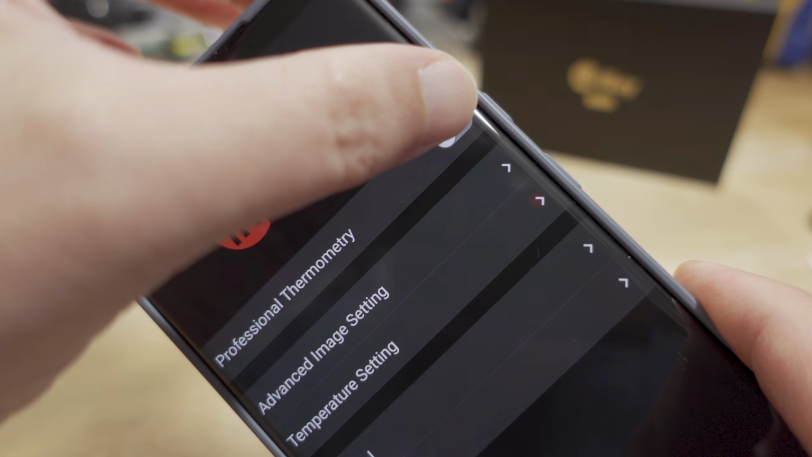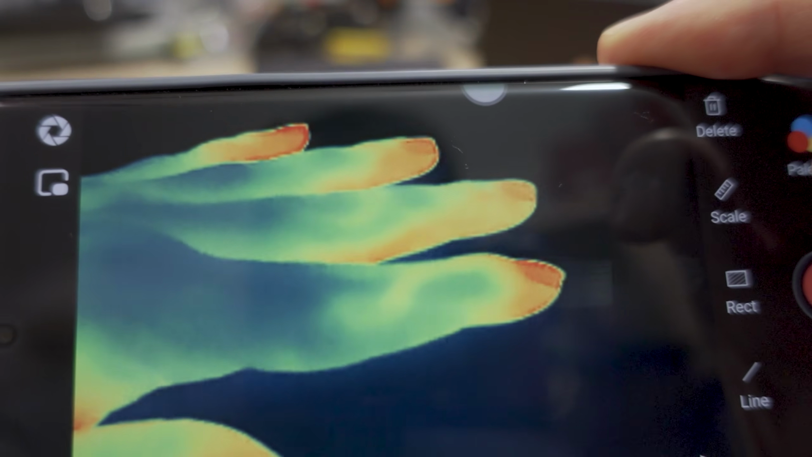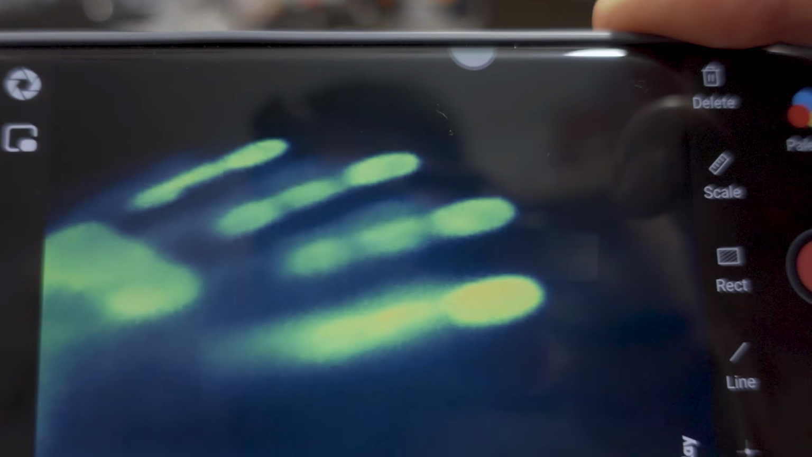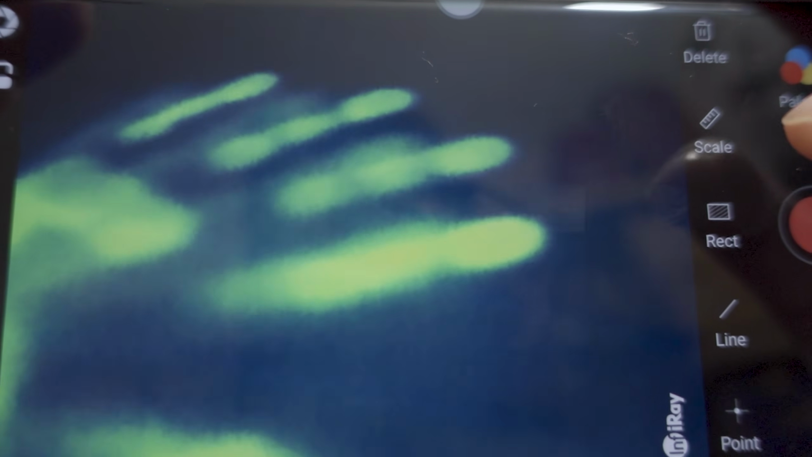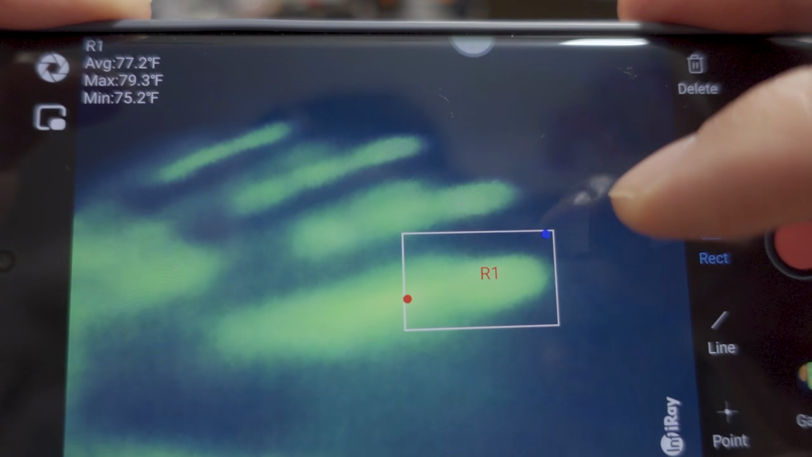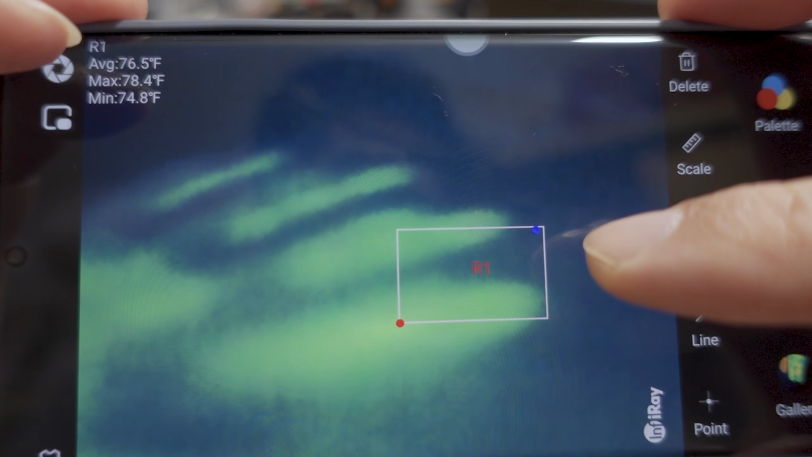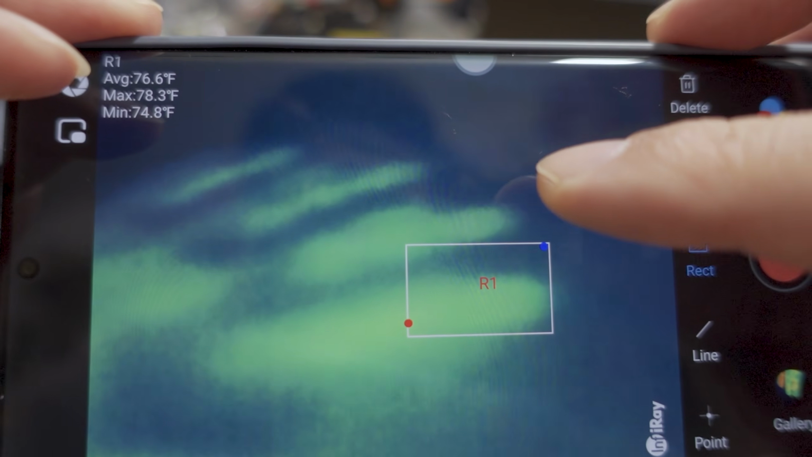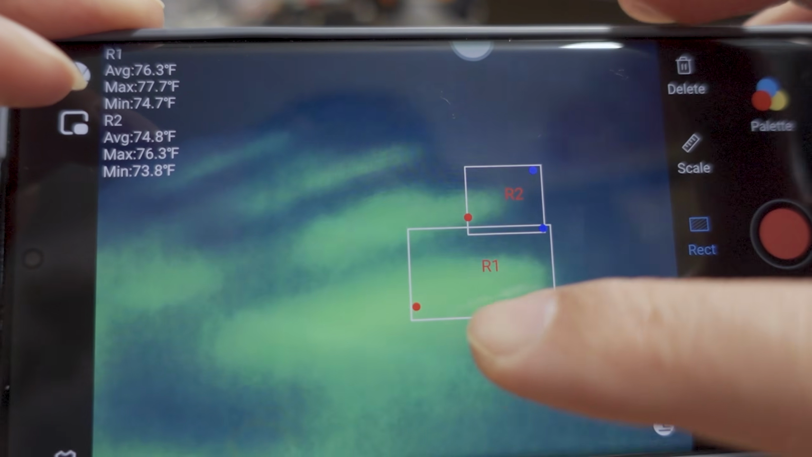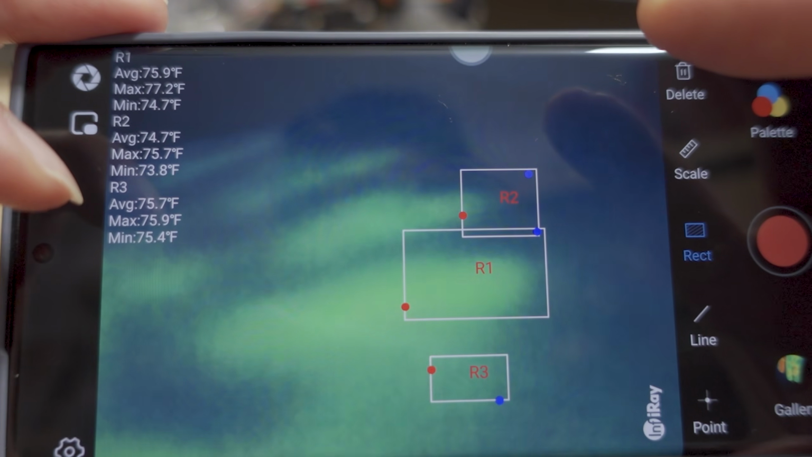Now let's switch to Pro mode. So if I hold my hand on the table like this, it leaves a little heat signature behind. Let's see here. You draw a little rectangle here, and it'll show you within that rectangle the average, max and min temperatures, so you can be a little bit more precise. And then you can have multiple rectangles on here. So if you want to measure different areas of a circuit board or something, you can do that.